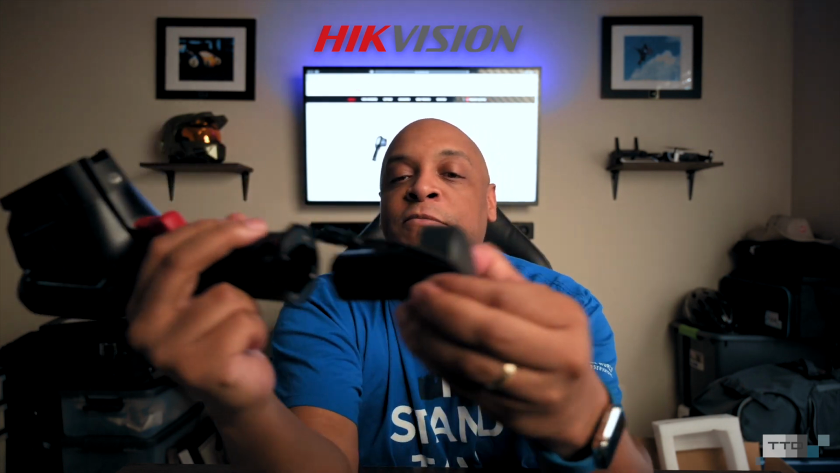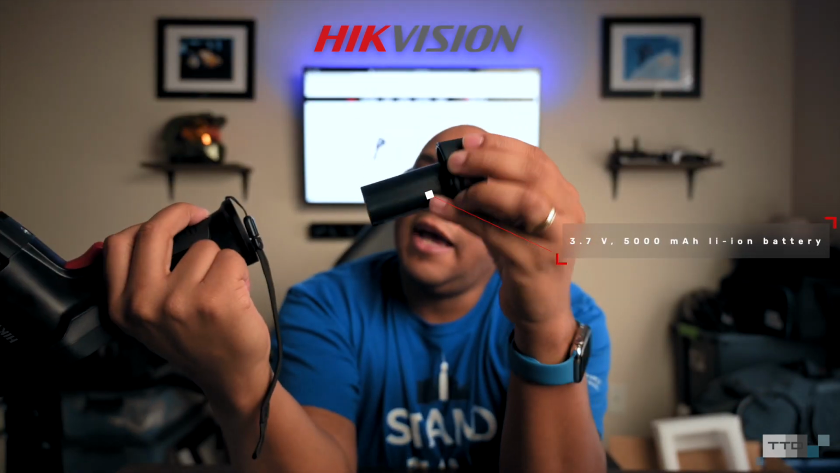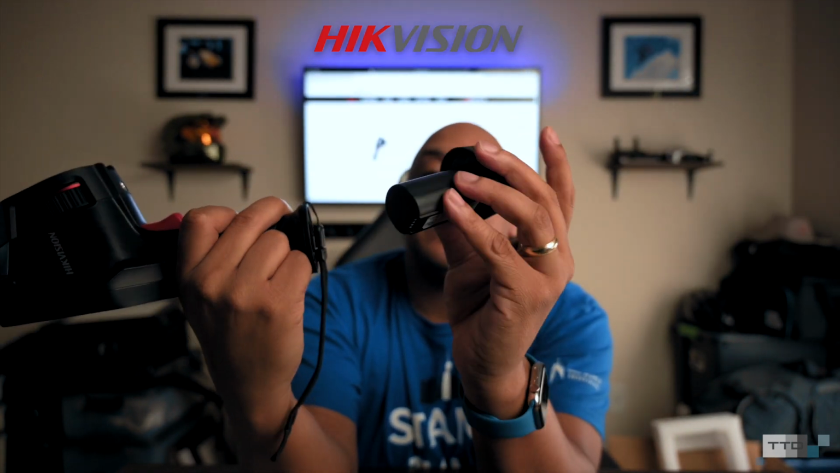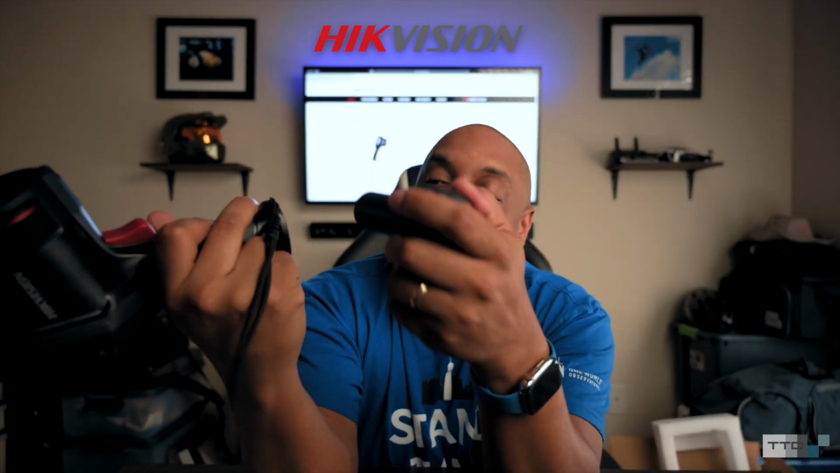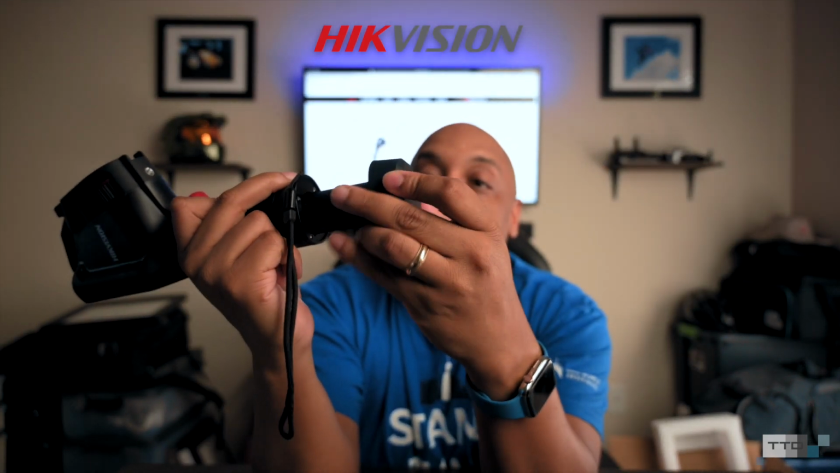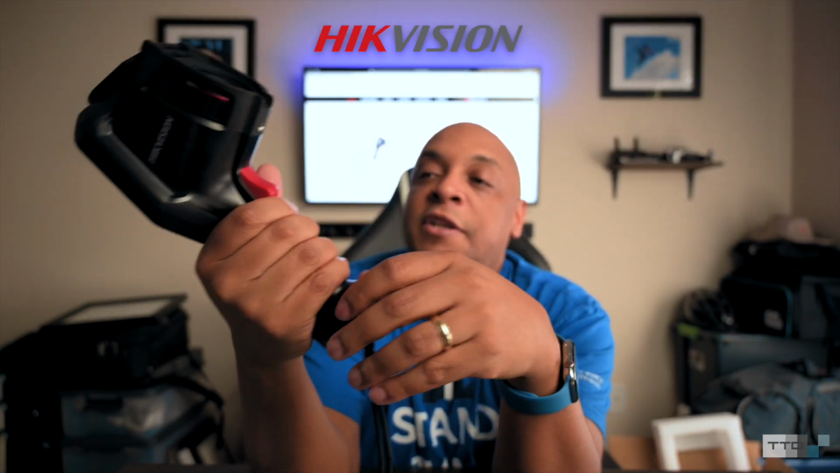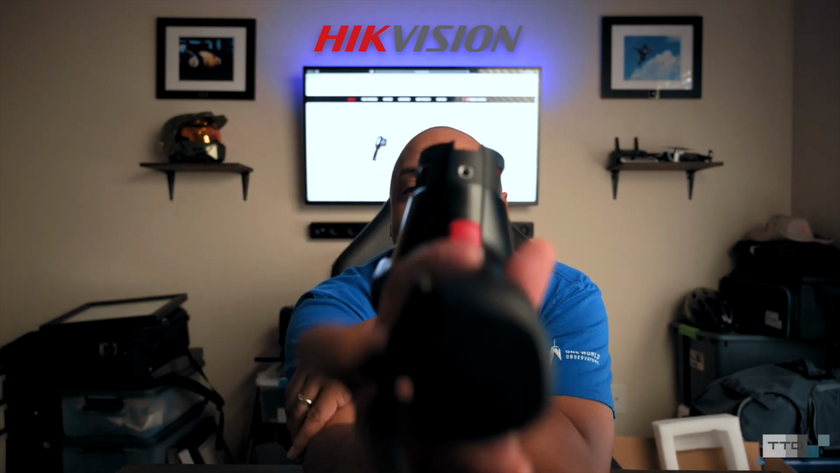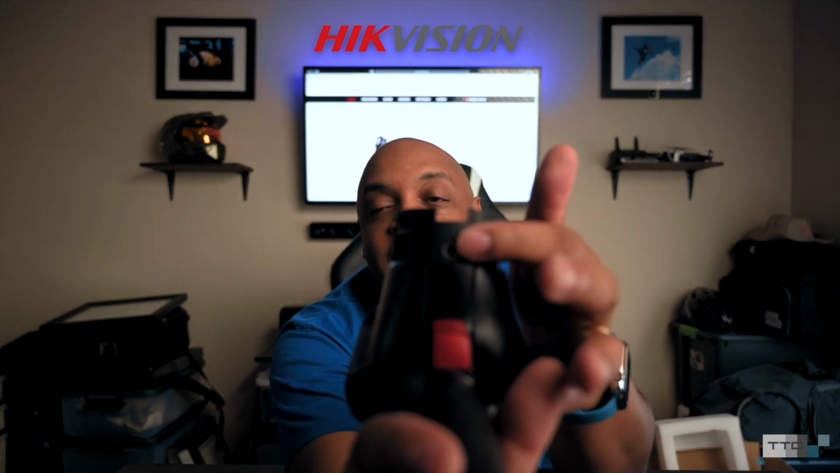On the bottom, you press that, there's your rechargeable battery. And the nice thing about this bottom here is you can replace these very quickly on the fly. You just slide one in, it locks in, you're good to go. Now the funny thing about this one is there is a tripod mount right here.